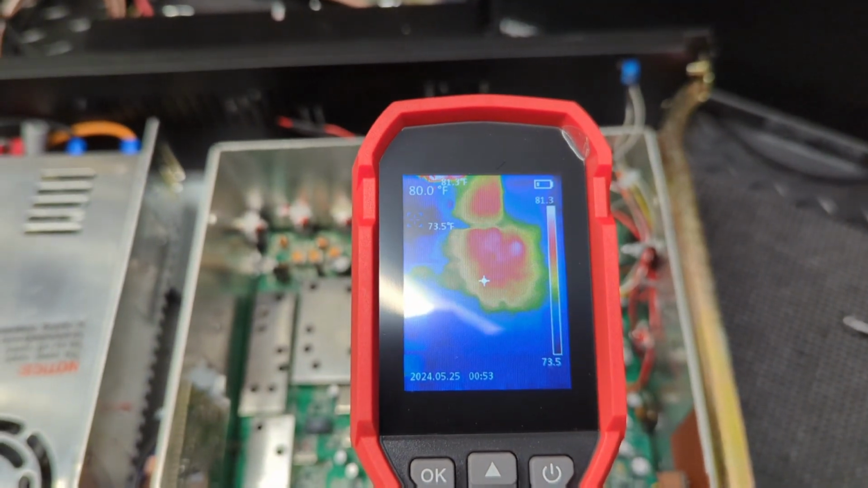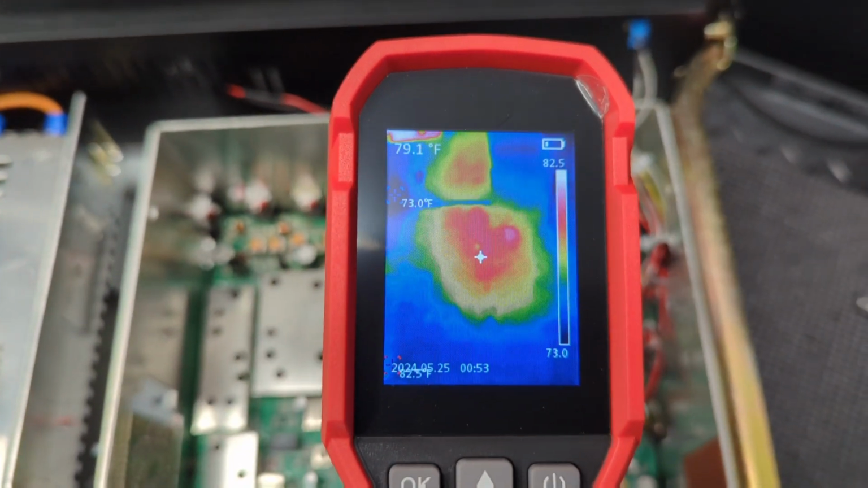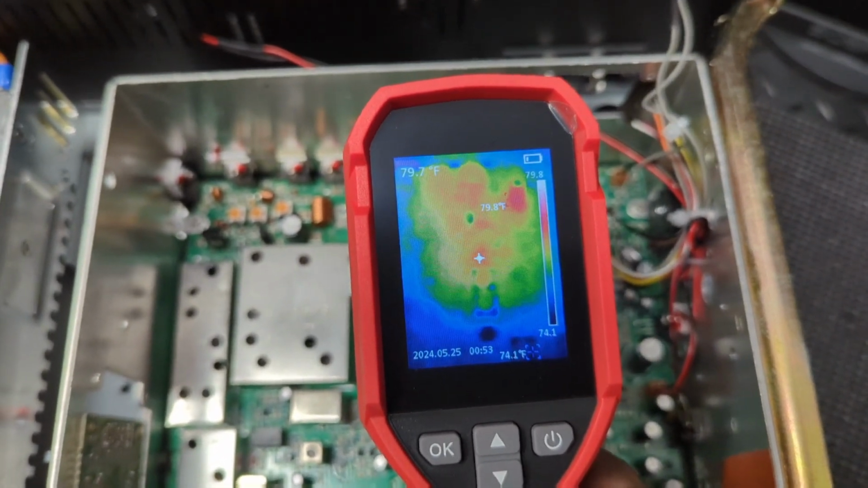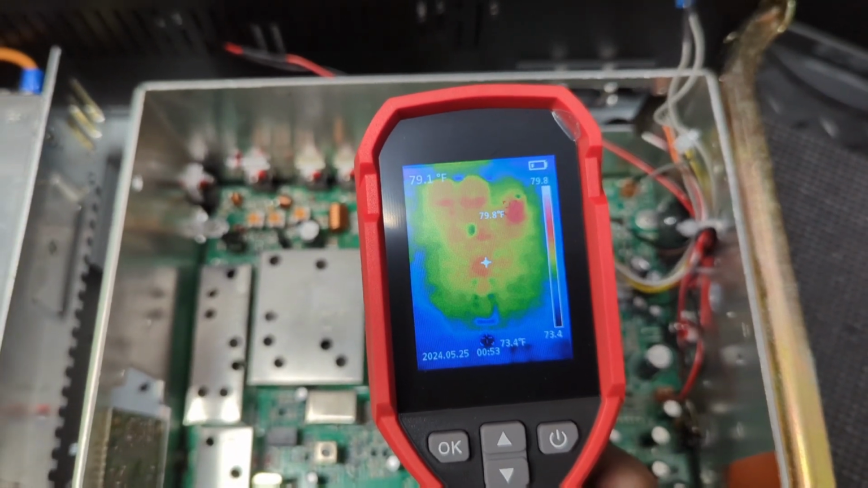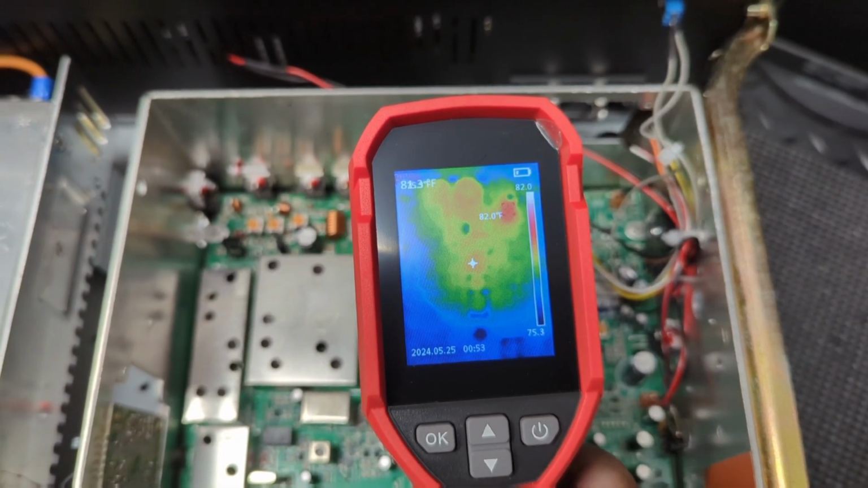Okay. So now the heat's kind of spread out a little bit, so it's a little bit harder to pinpoint, right? So let's go back down in here, because that heat actually spread out. You could see it's not so red now. Everything's a little bit yellow, in that mid-scale range.